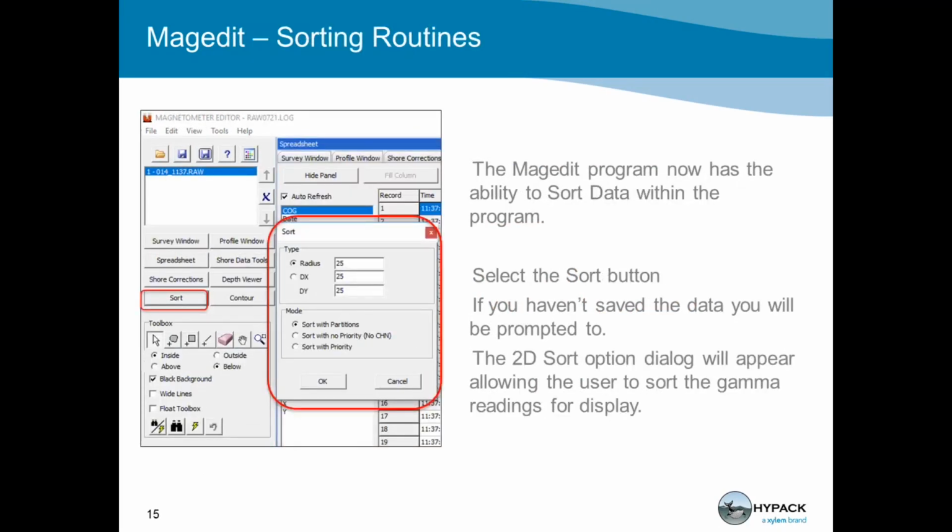Same thing with the sorting routine. The 2D sort window is going to pop up for you, and if you're doing the magnetometer processing and you want to take whatever your XYZ is and export that file out, you're able to use the 2D sort, and it again will appear within the program, so you don't have to go out to our final product.